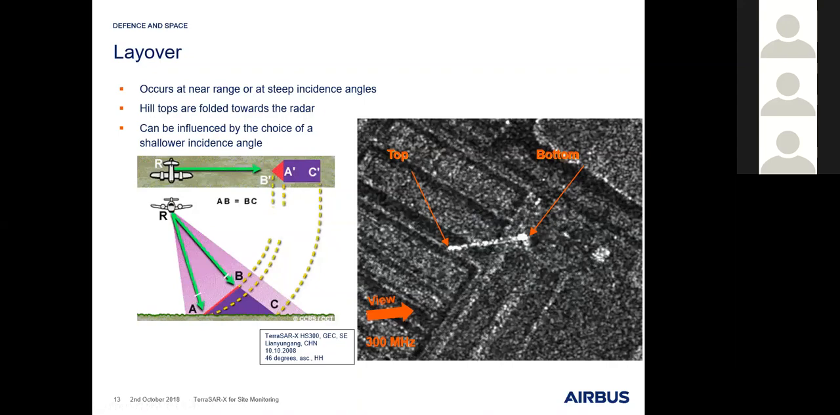This is just because we are measuring the runtime of the signal, and because we are looking from space, the distance between radar satellite and foot point is longer than the runtime of the signal between the satellite and the top point of the lattice mast. Therefore, the top point is closer to the sensor than the bottom point. Therefore, this layover occurs and lies always in the direction towards the radar sensor.